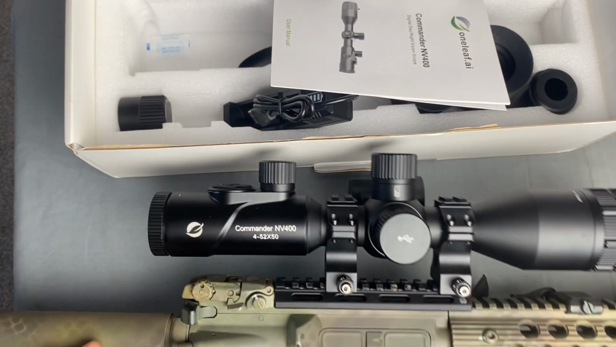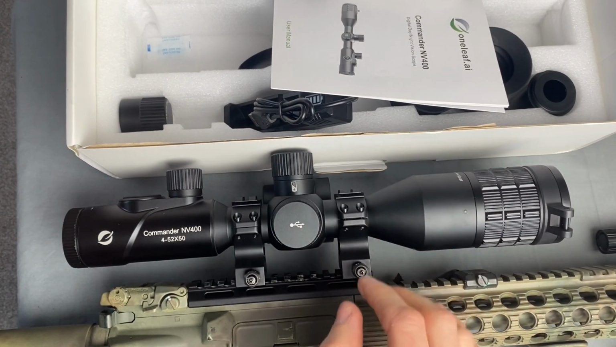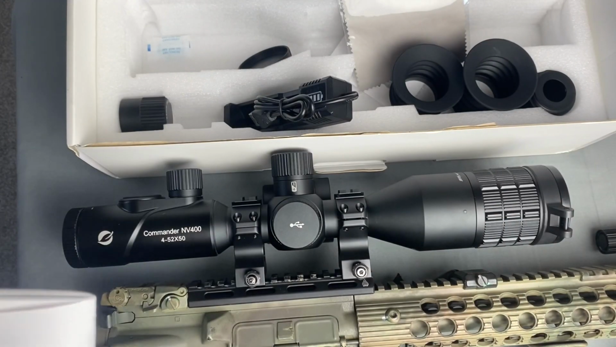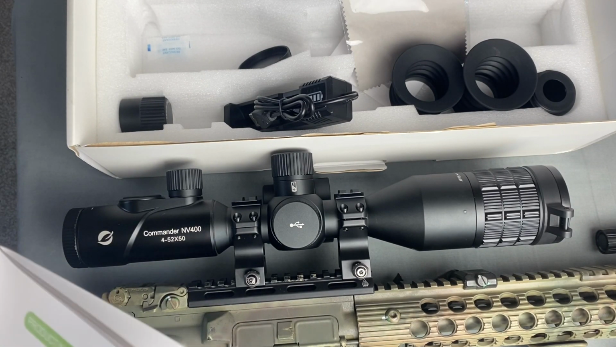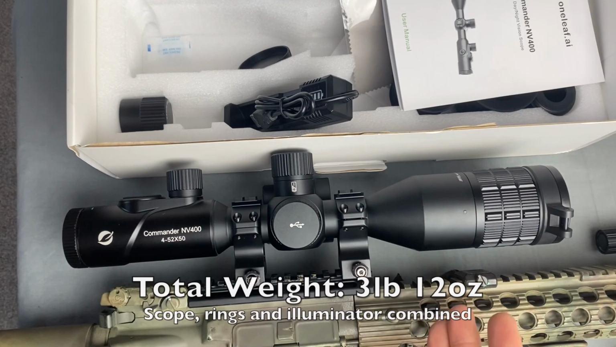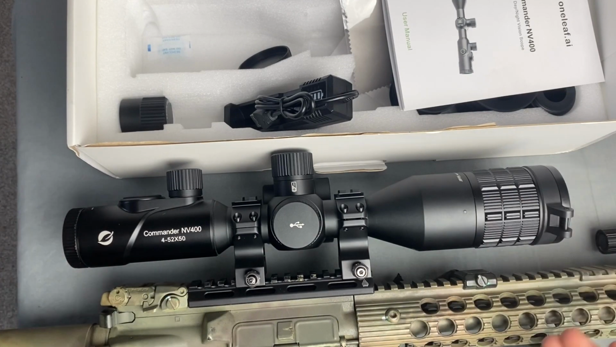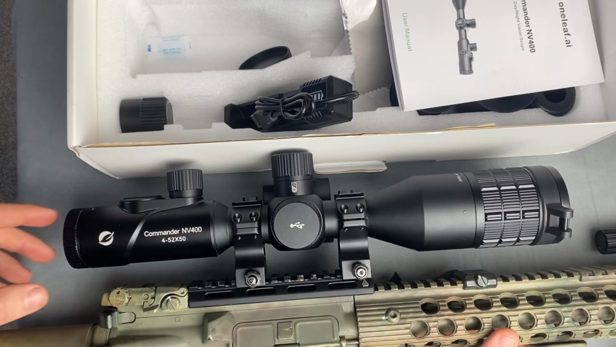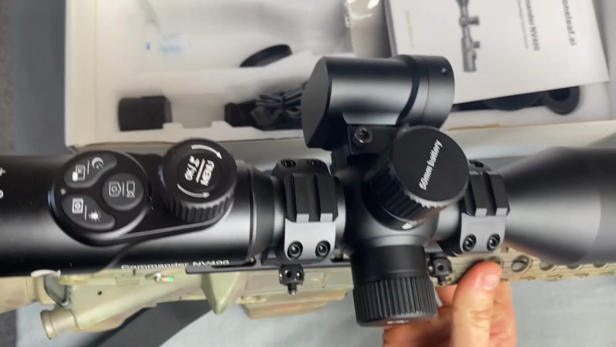All right, so let's get this big guy back up here. This thing is fairly heavy. If I remember the weight, I will put it on the screen. Anyway, this scope is fairly large, as you can see. It's pretty heavy. It does add a good bit of heft to the gun. But here's the top of it.